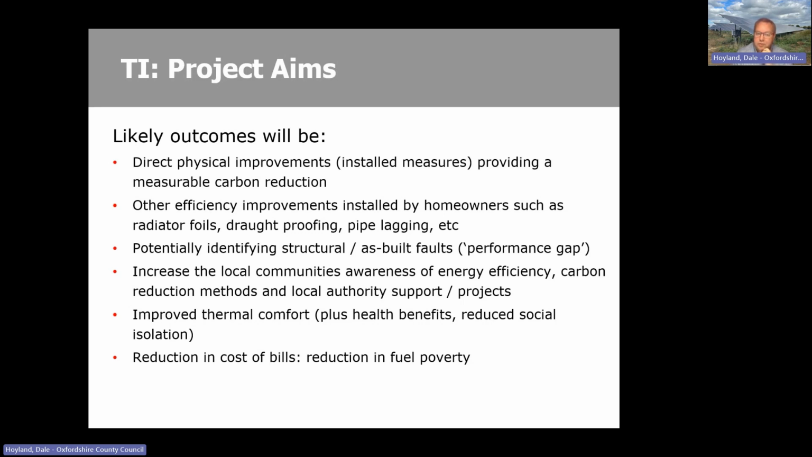Improve thermal comfort, which also has health and well-being improvements, which shouldn't be underestimated, and obviously overall a reduction in energy bills, reduction in fuel poverty.